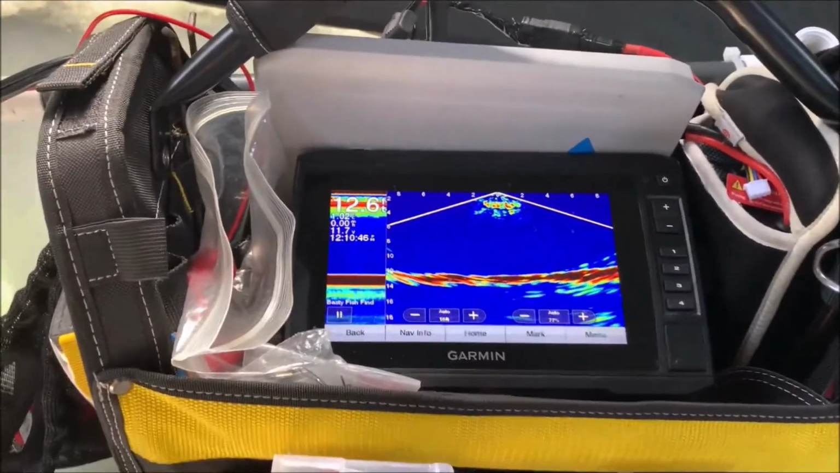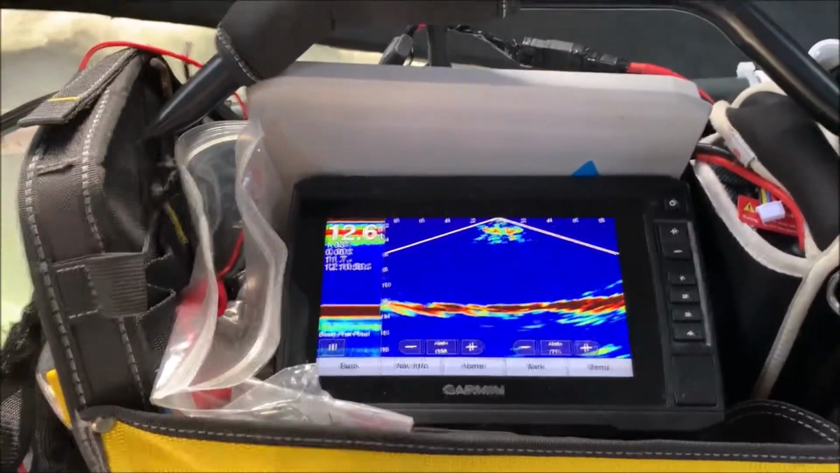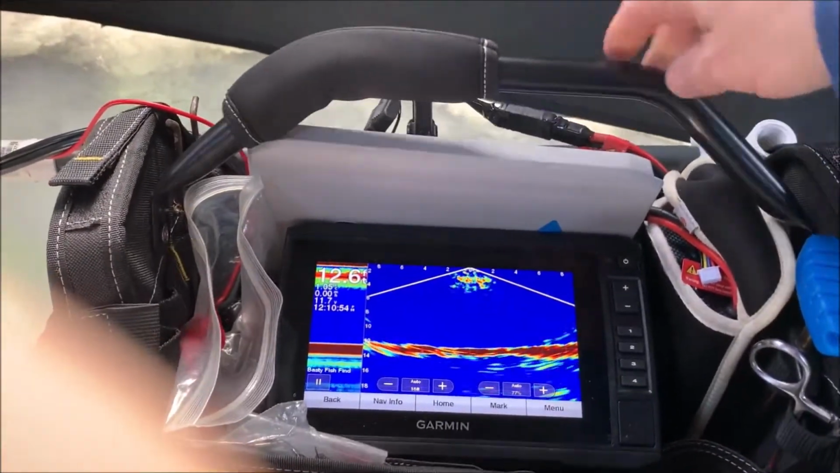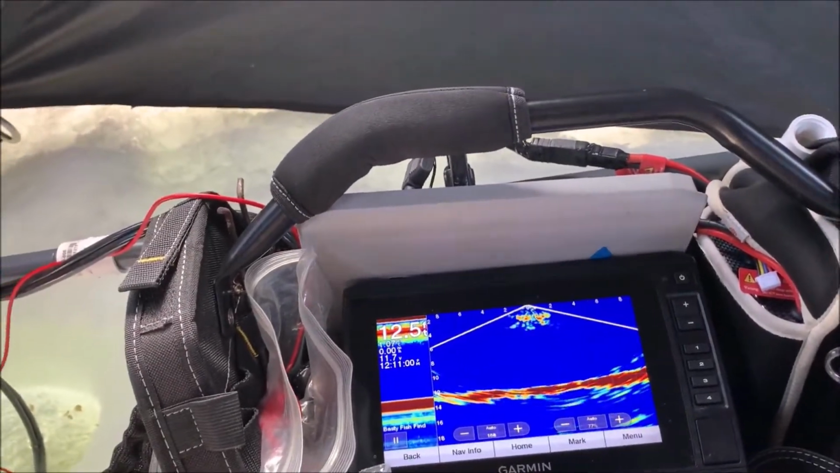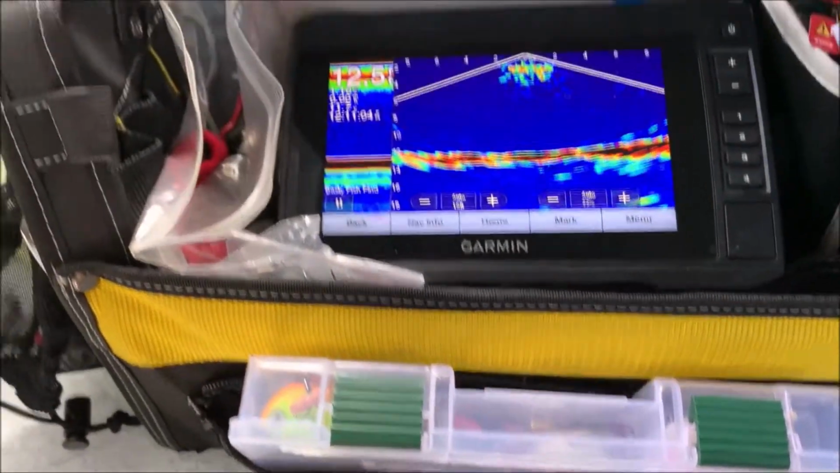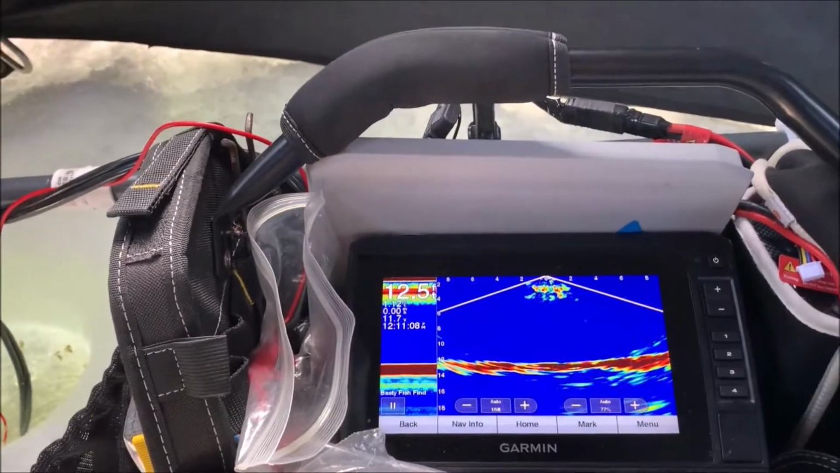Basically I installed the monitor system inside a toolbox that's got a handle, and what's great about this toolbox is it's got spots to put all your things for getting the fish hooks out, gloves. I got my hooks down here, so I'm all set up for going out and fishing.